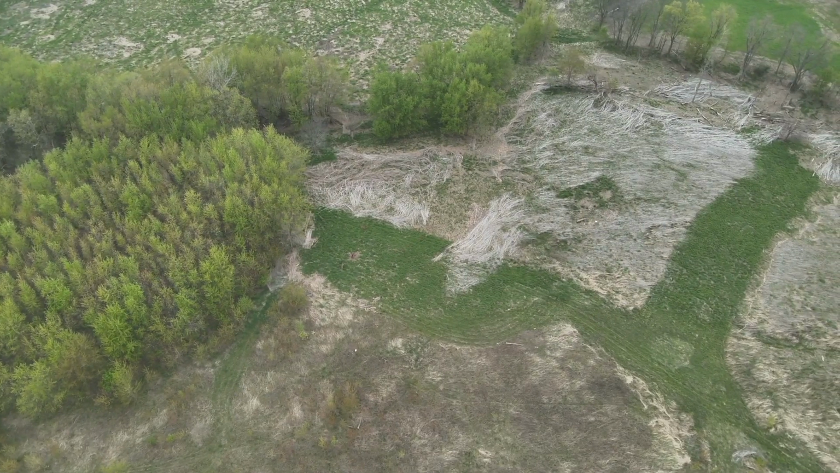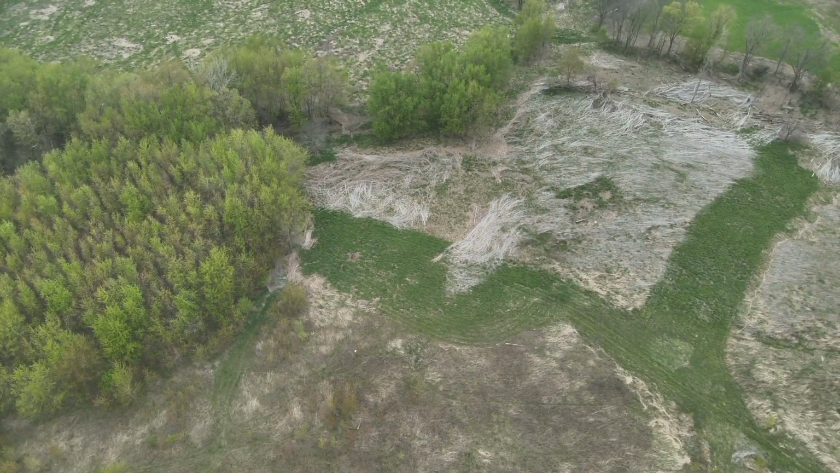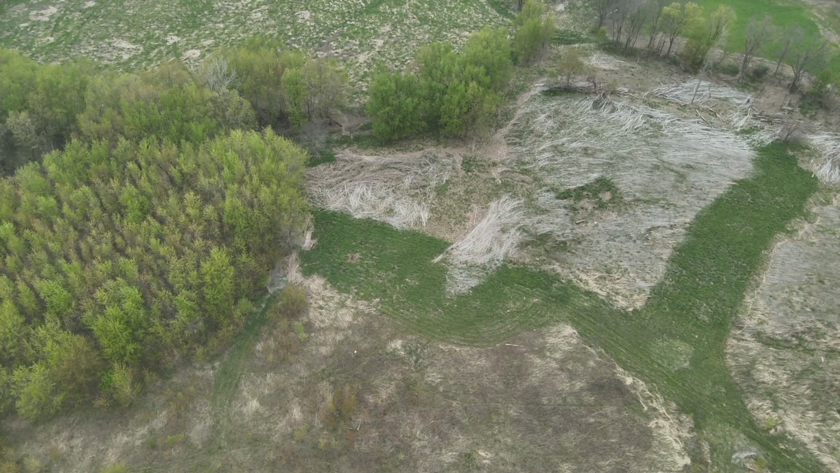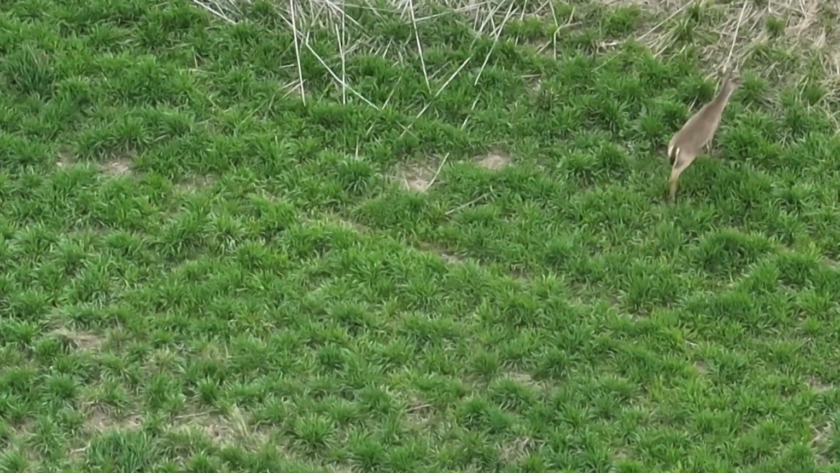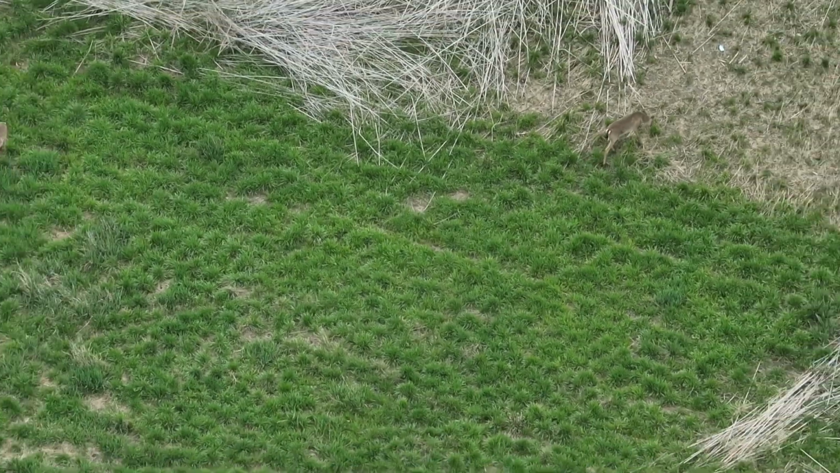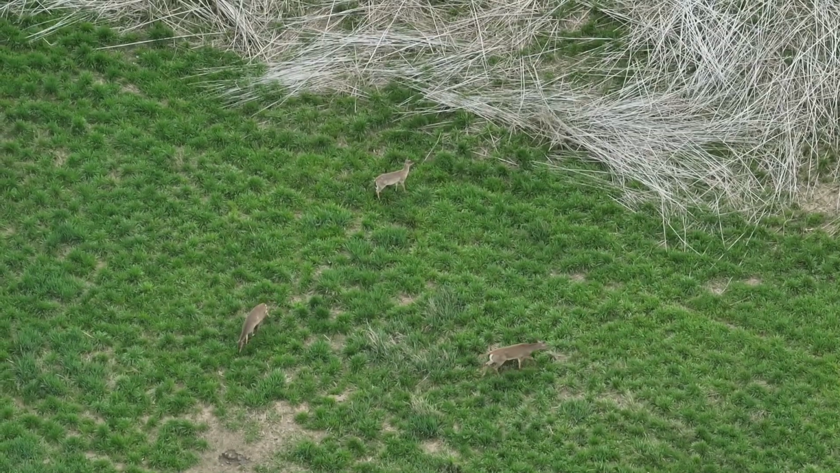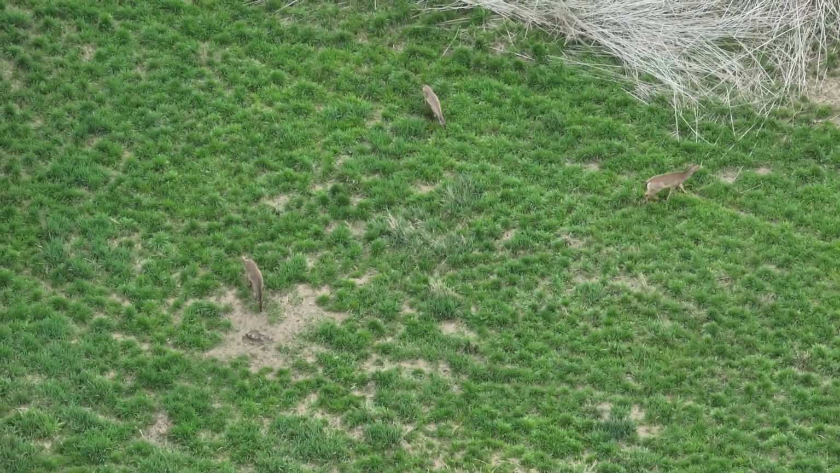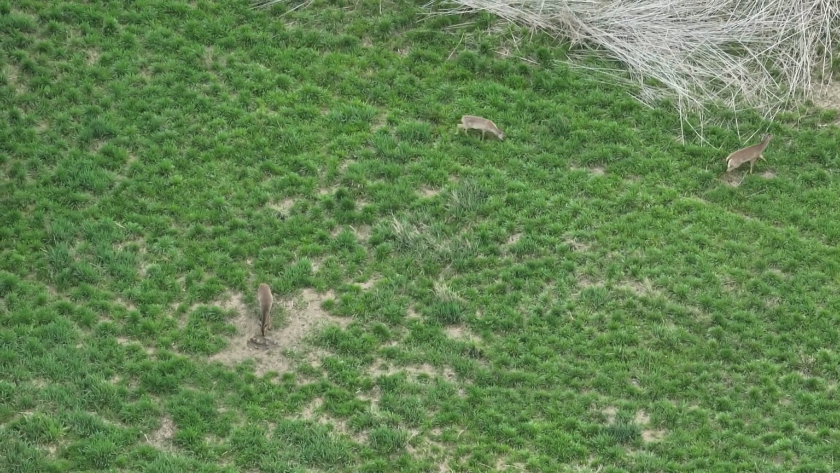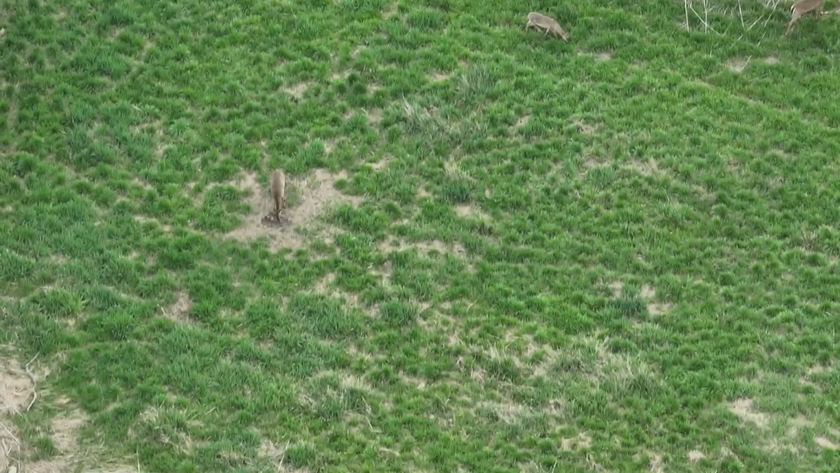And then you go zoom and IR, and then you can pick out the individual deer and determine what they are. So here's just a little short clip of the deer going off the grass and into kind of the brown dead grass. There's a shot of the actual mineral lick.